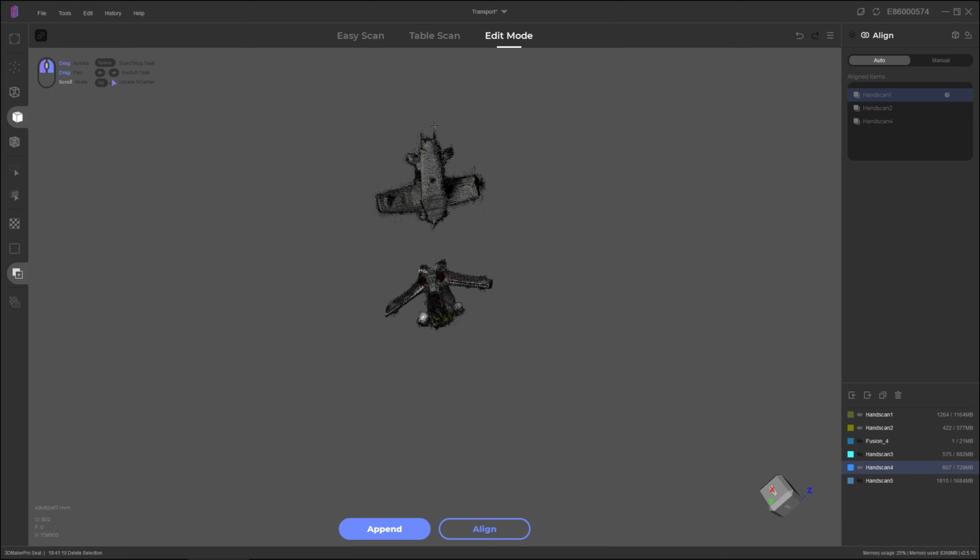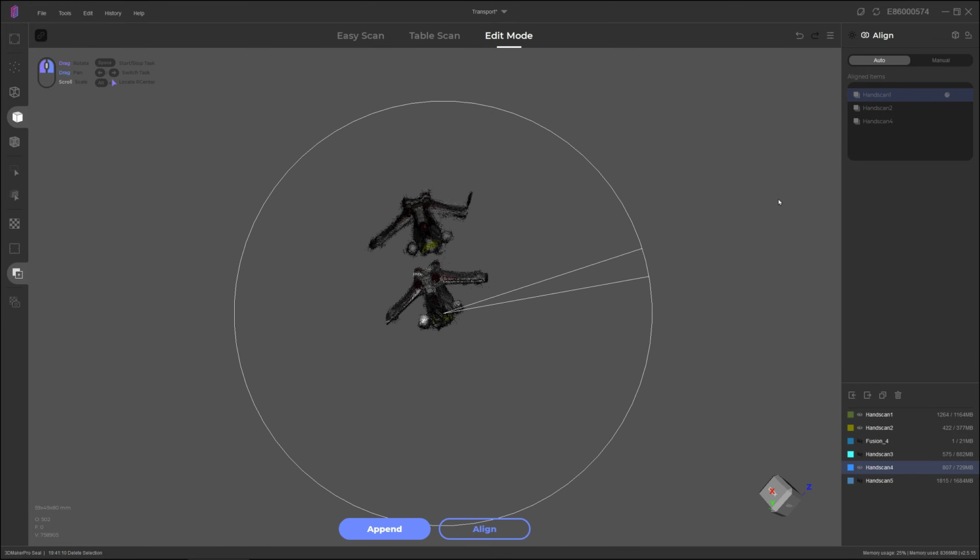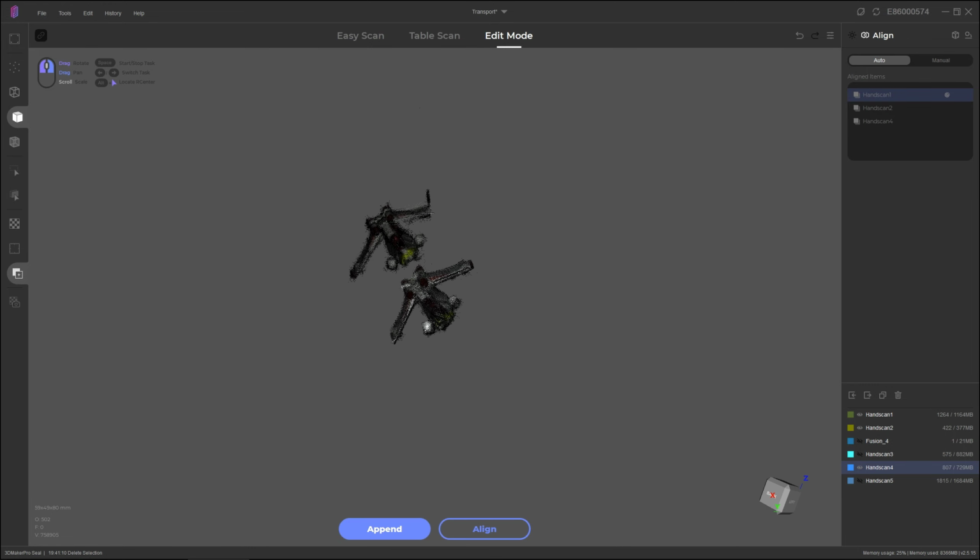One of the things that definitely helps with the auto align is getting your model as close as possible to being aligned before you even start. So you can see on the left there I selected the manual tool, which essentially lets us go and make a change to the position of a model.